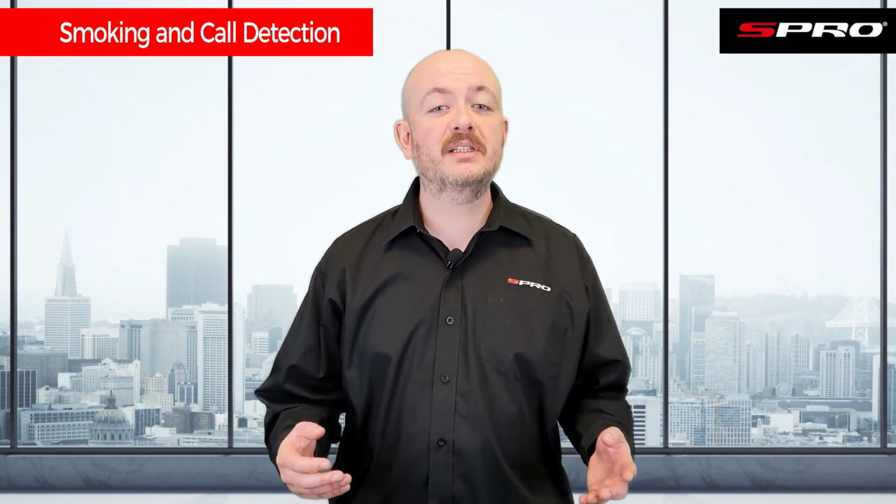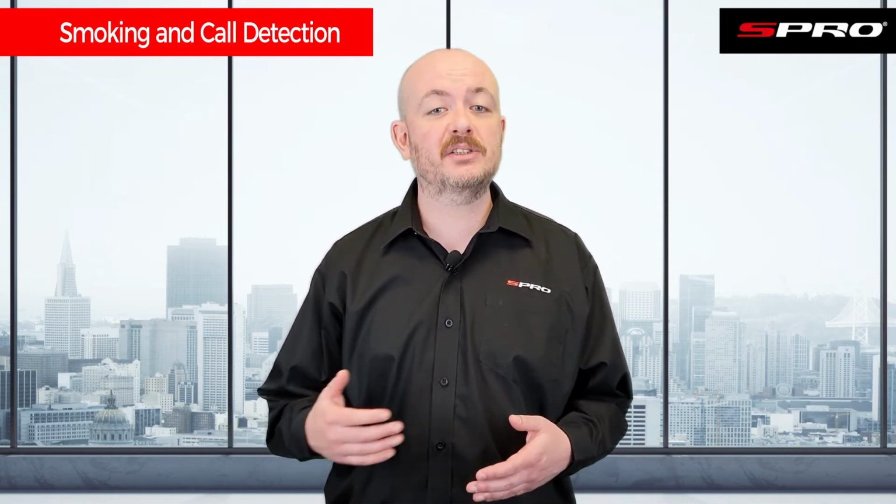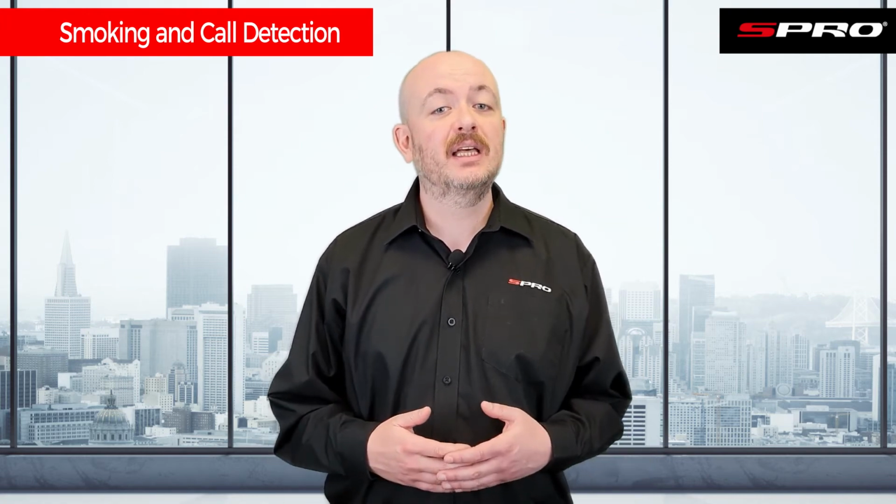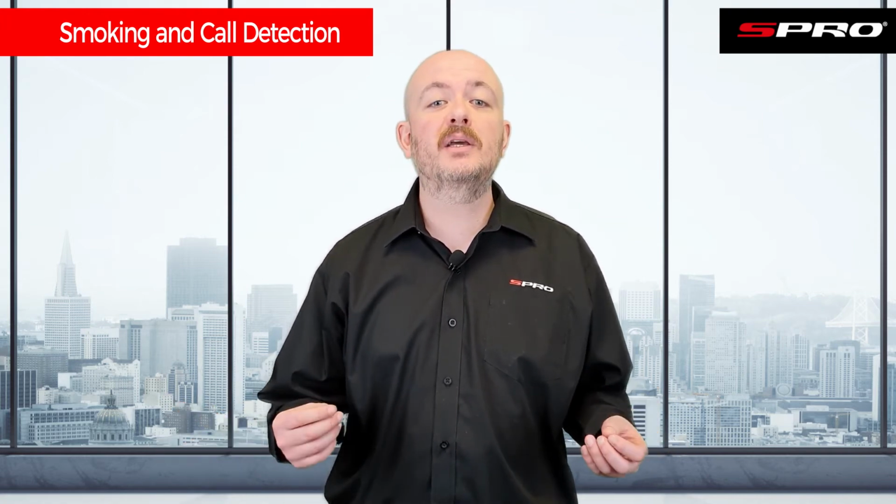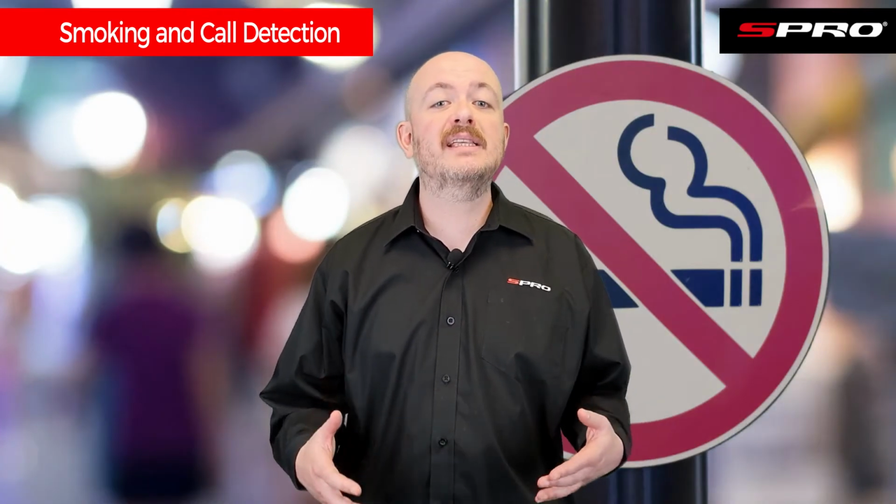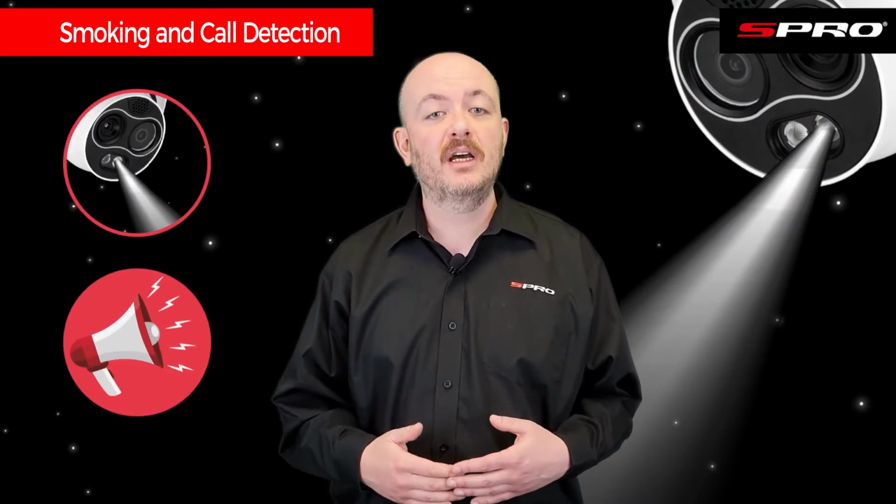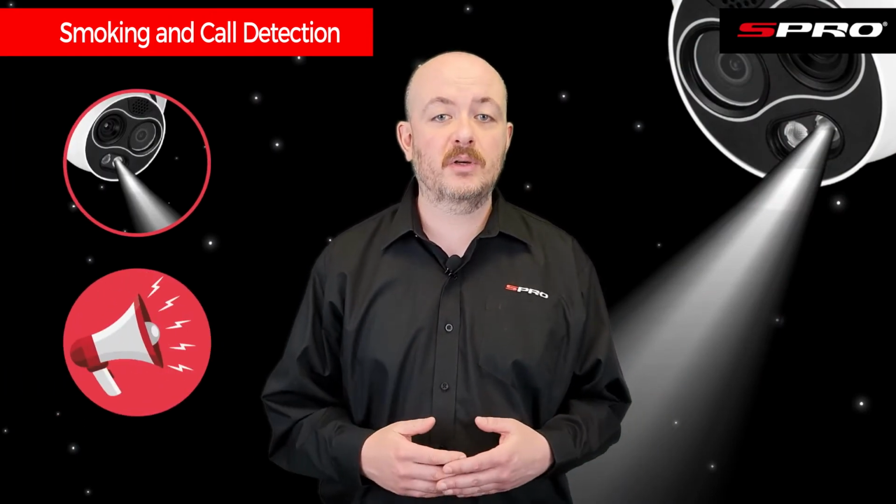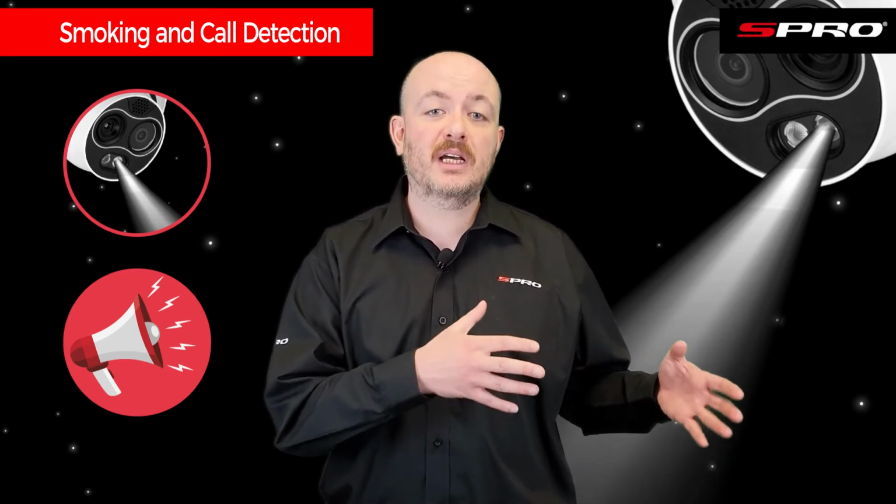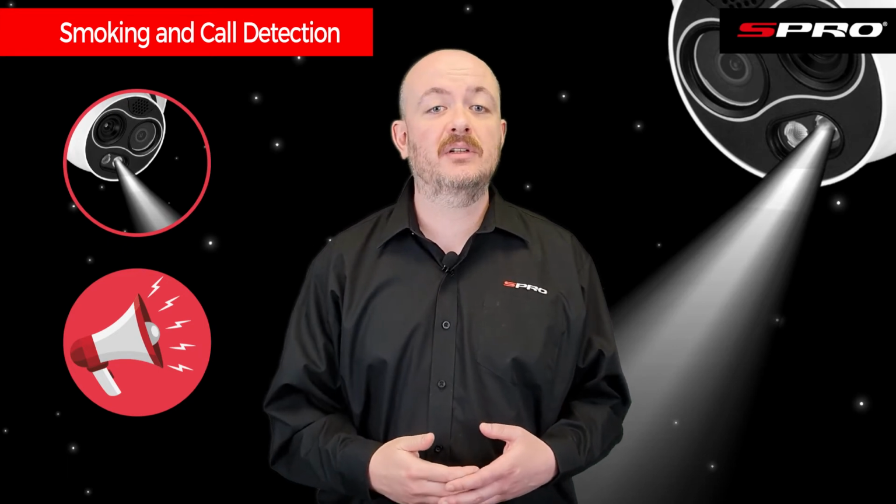They're also advanced enough to use their technology for both smoking detection and call detection. This makes them incredibly useful in different applications. The list is endless of places where you may wish to prohibit smoking, and the thermal cameras can even utilize their active deterrence features, the flashing light, the siren, etc., to deter those who do start smoking. This could be applied in areas from those where it is undesirable to have someone smoking, right up to areas where it would be hazardous to do so.